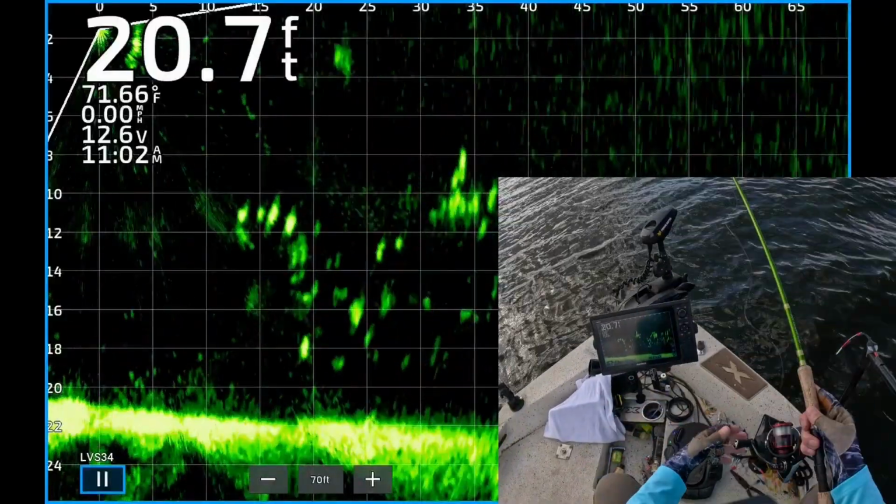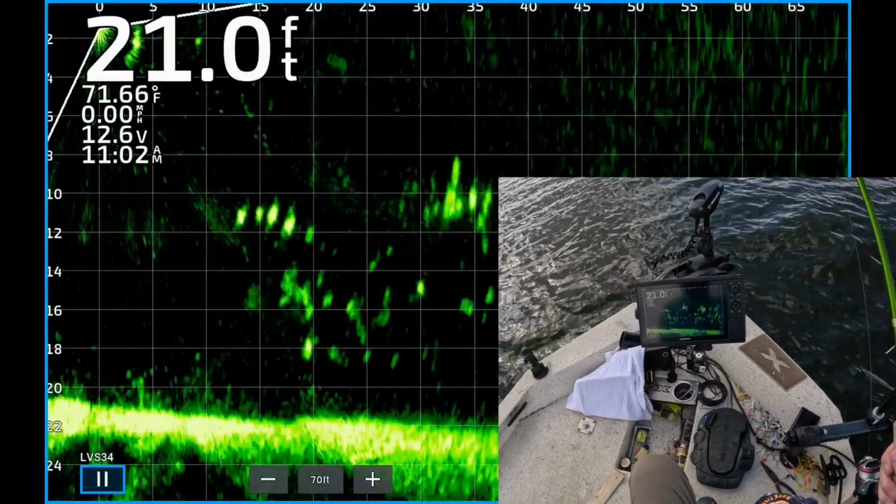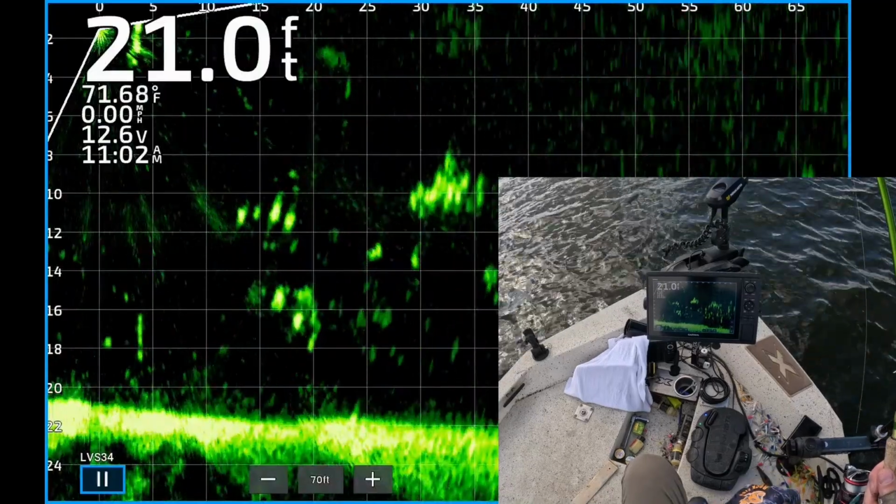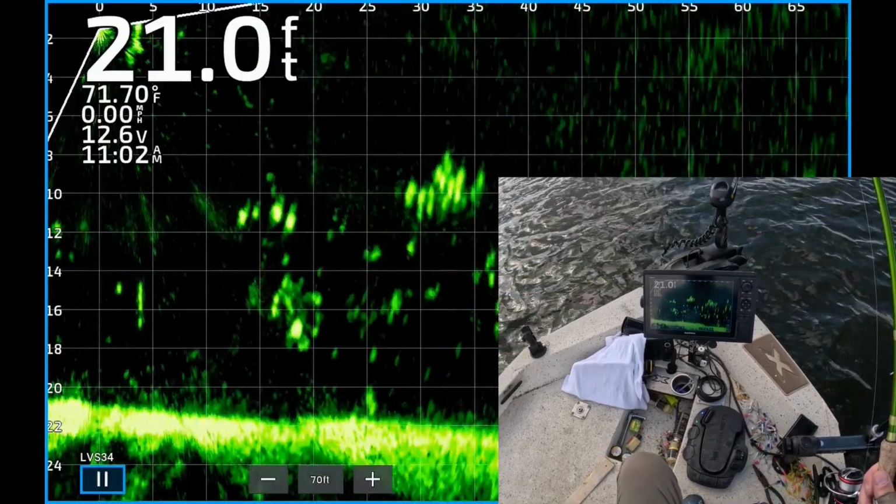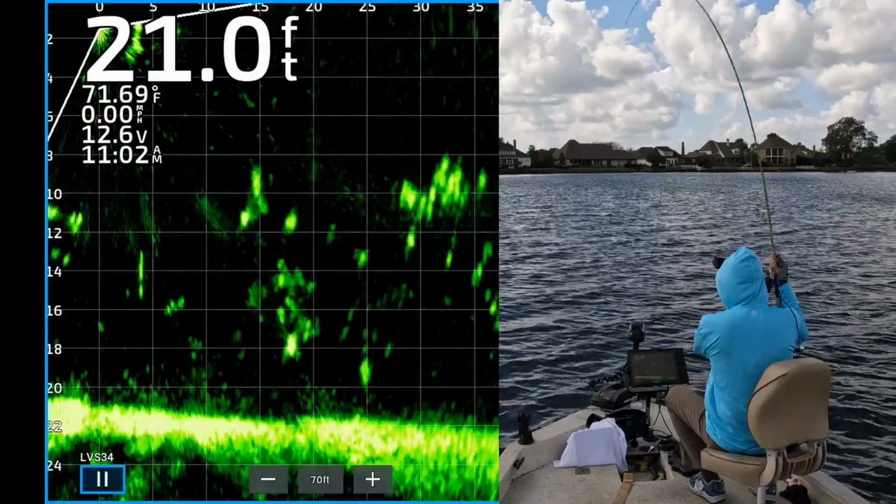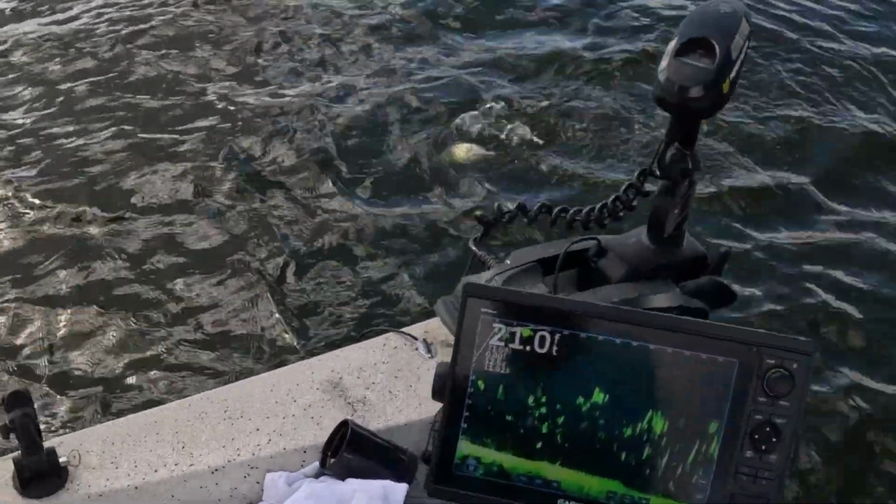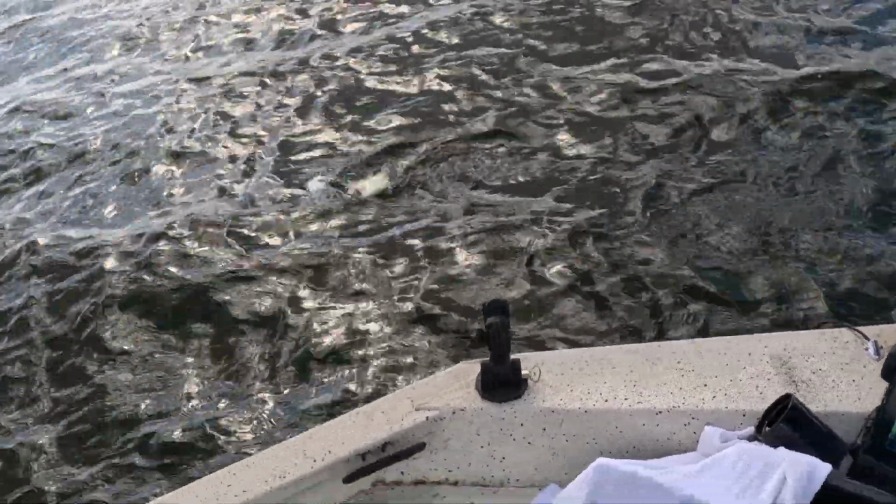Let's catch another one. There's my jig dropping down 22 feet from the boat, coming on a bunch of nice looking crappie, I believe. Now this jig and weight are above one. He just turned. There's one. Boom! He ate it. Yes. Get up in here.